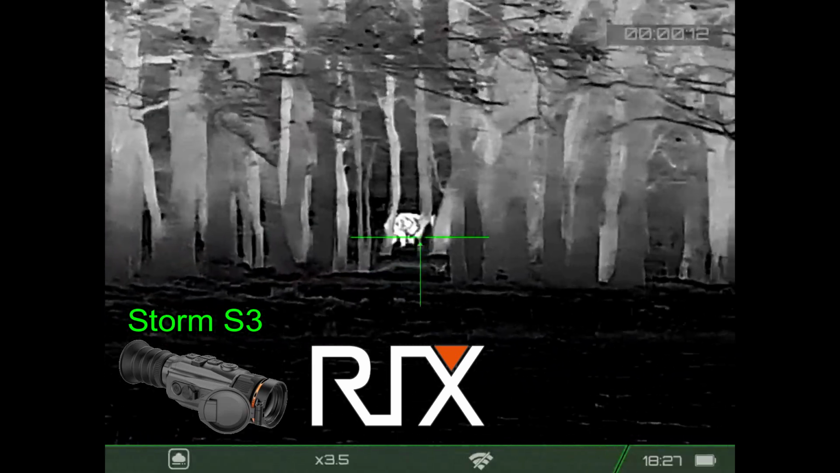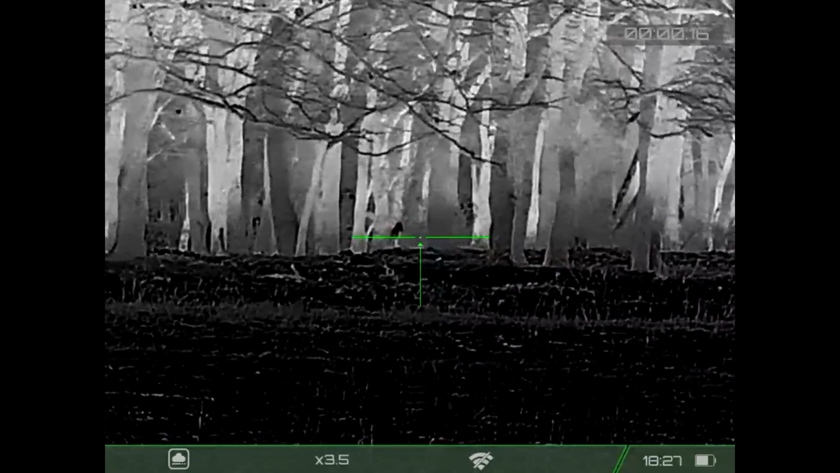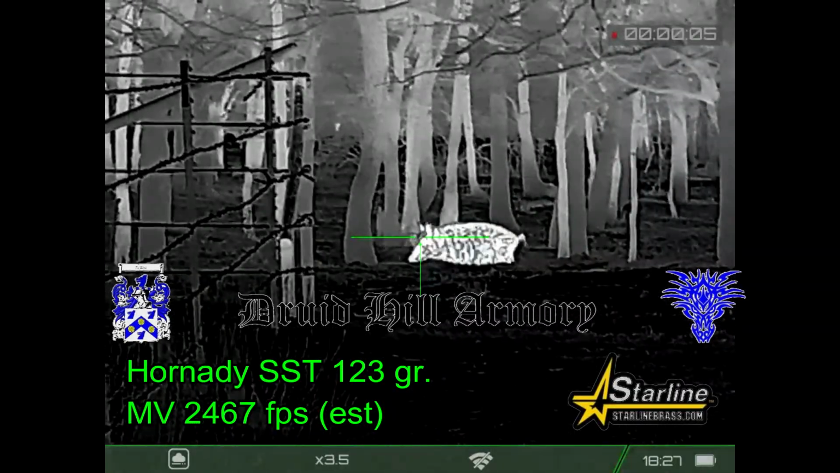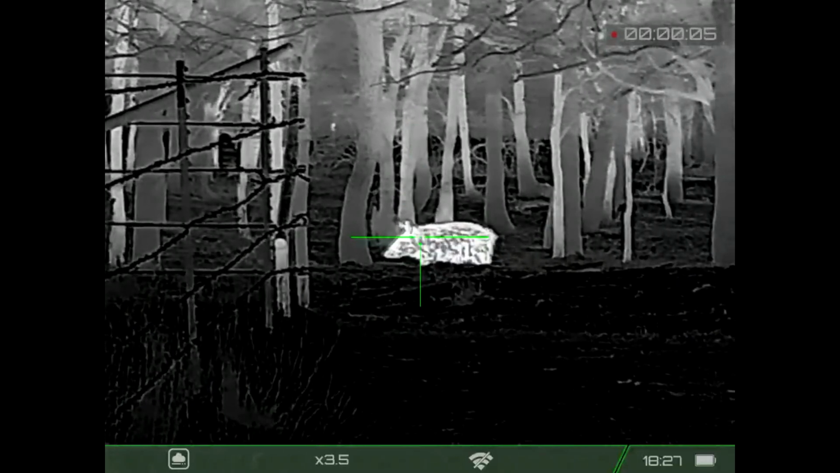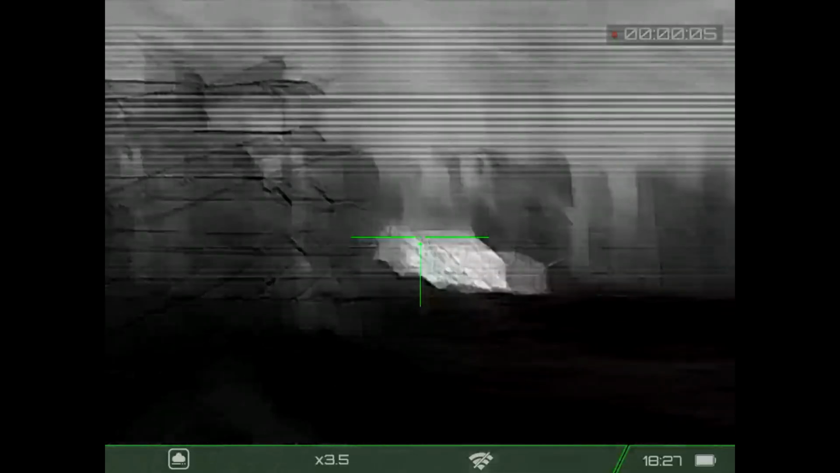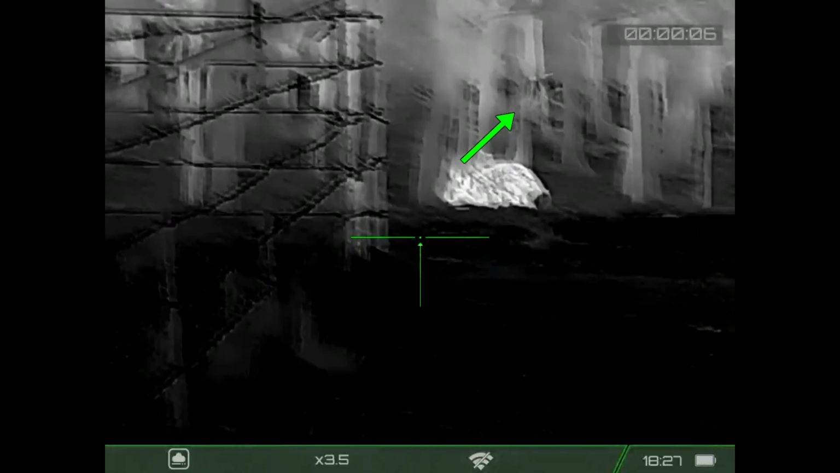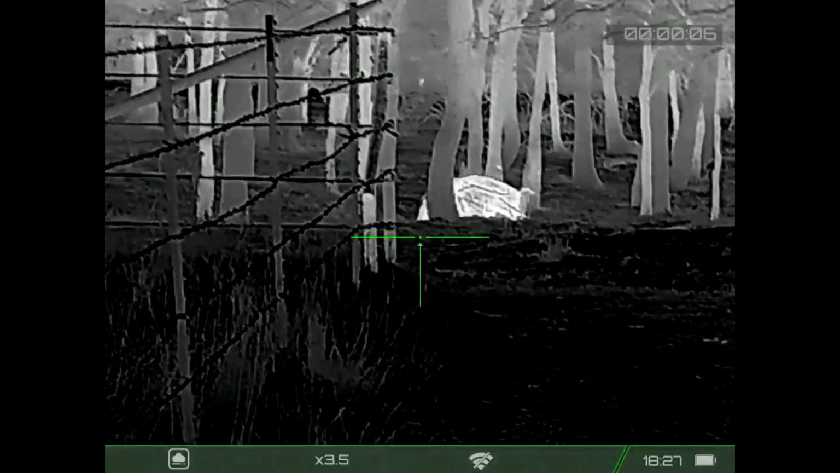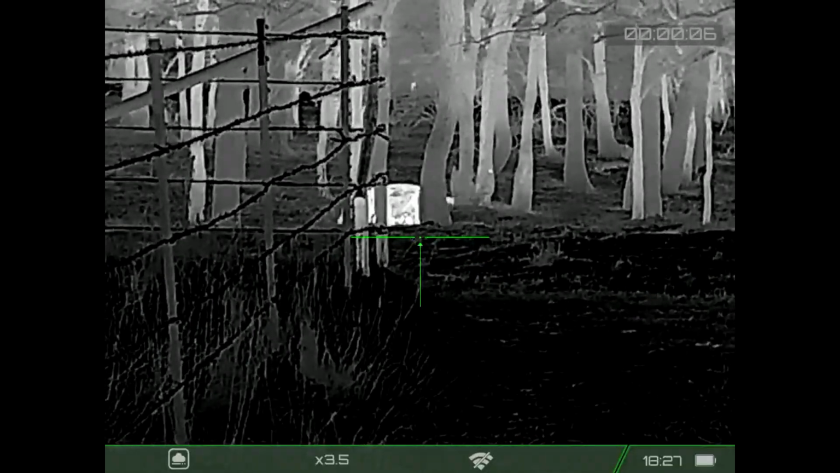As the Rix Storm S3 gets video of it making its way to the ravines, and I hit it with a Hornady SST 123 grain bullet loaded by Druid Hill Armory to Starline Brass. Watch the tree where the arrow is. As the hog moves into position, I'm going to let it travel just a little bit too far before taking the shot, and the bullet impacts the tree and then it's deflected off into the distance, and the hog takes off running. Yeah, that looks like a low lung or maybe an upper liver shot.